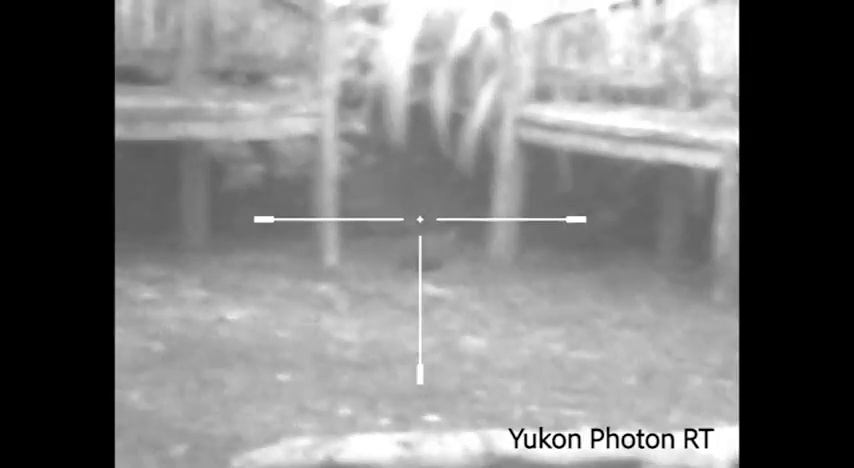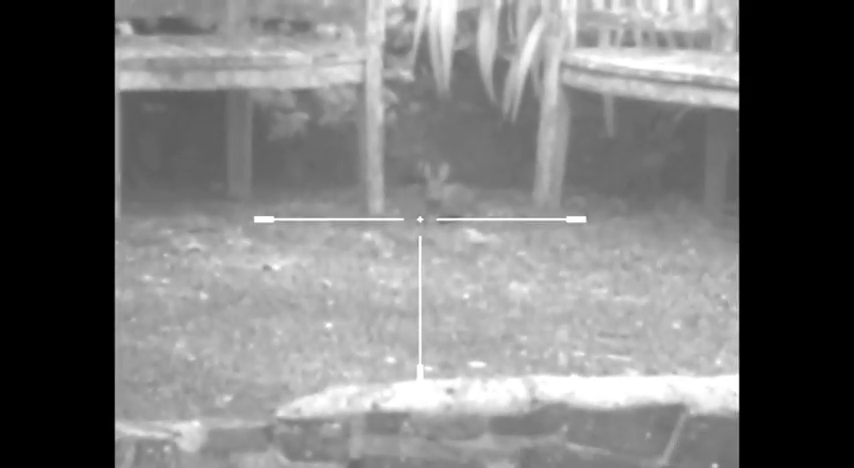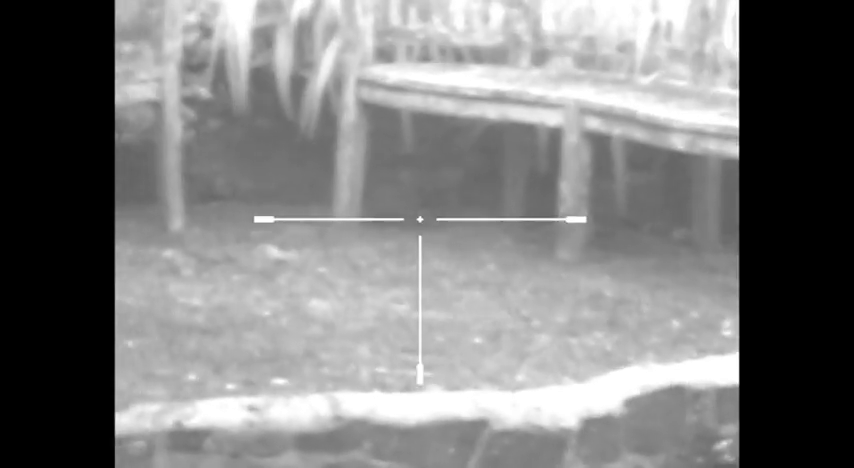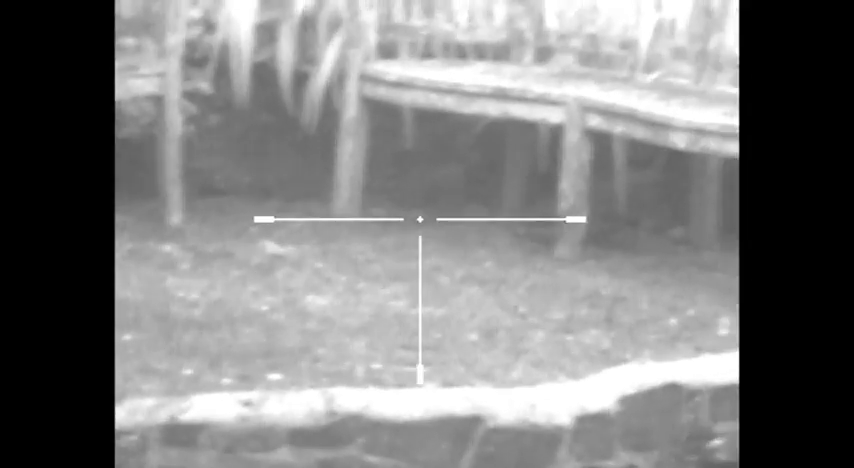And the good thing about the digital Photon is that I can shoot in daylight, and as darkness comes in I can just put on the IR and use it in the dark as well, so it's not affected by sunlight, and it's a really crisp picture in the daylight and very good at night, so you don't have to swap out scopes. You can just use the same scope for day and night.